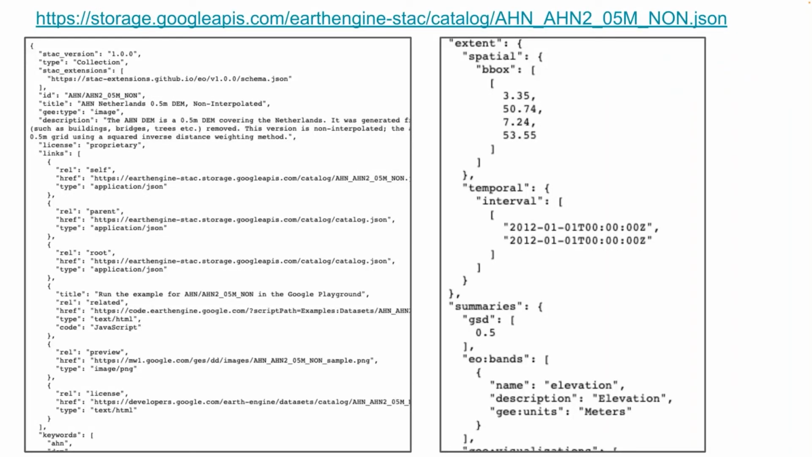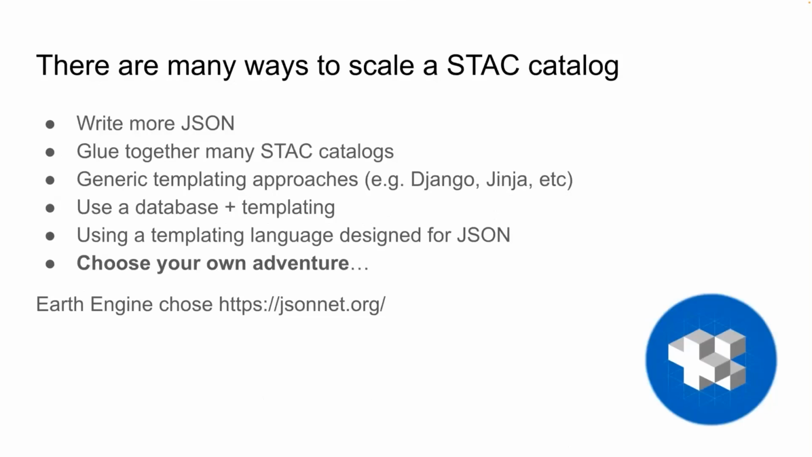So here we've got an example. I don't expect you to read any of this, but basically it just shows you what's going on with the contents, and it's all the stuff you'd expect with STAC. We needed to be able to scale this and be able to edit it and maintain it. And so we wanted some sort of templating system to help make our lives easier.